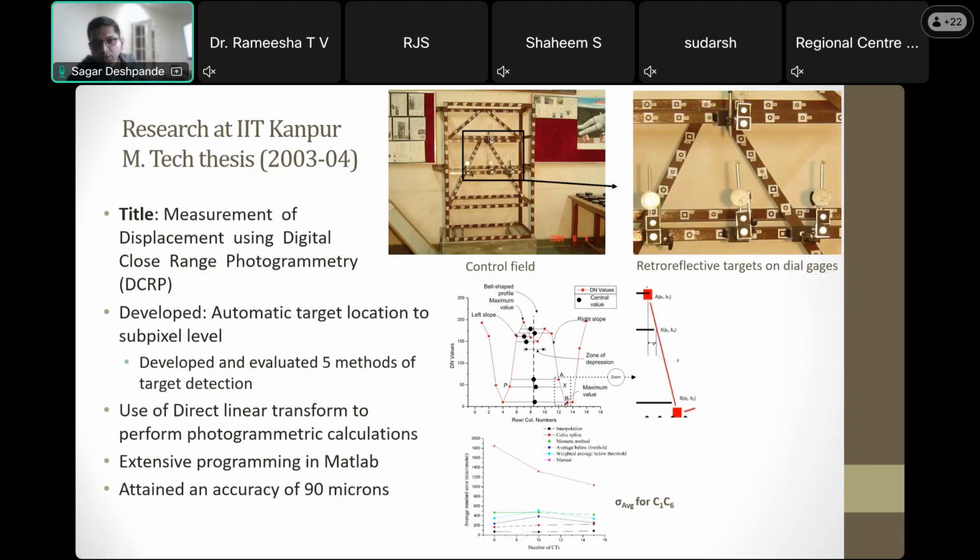My very first geospatial project was my master's thesis at IIT Kanpur. The title was deformation monitoring using close-range photogrammetry, and you can see a control field and targets placed on dial gauges.